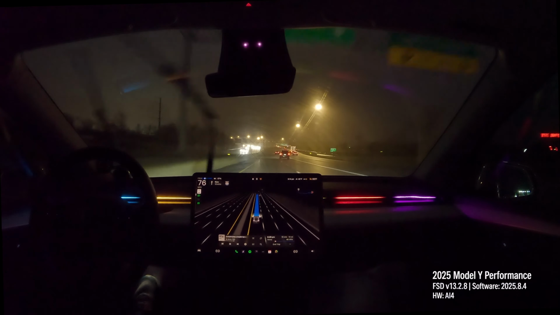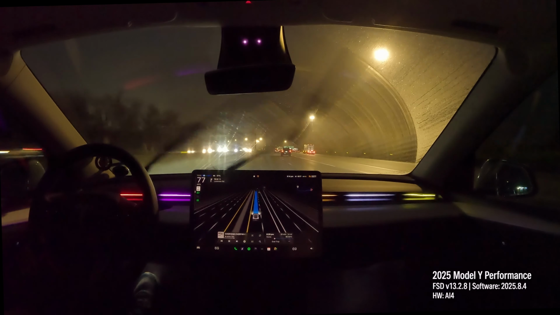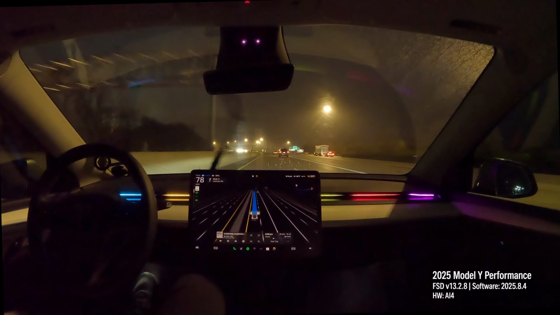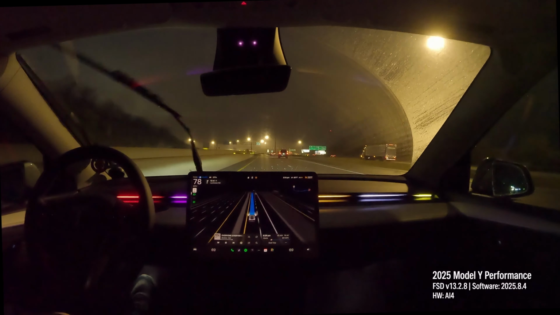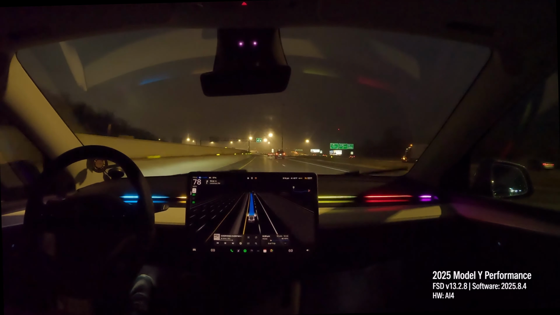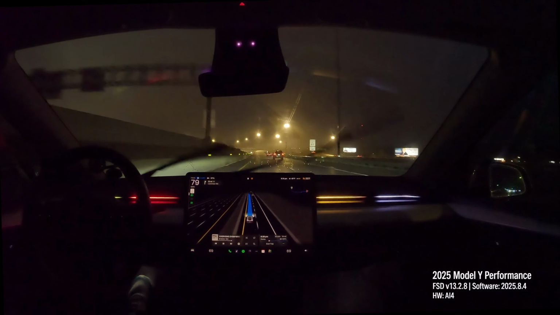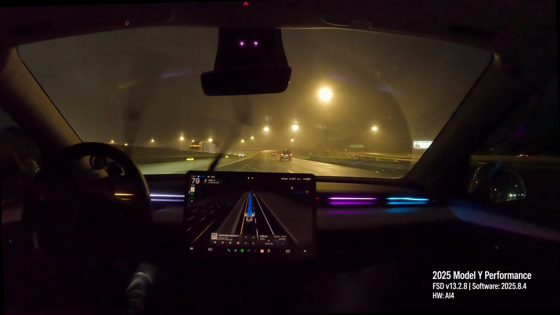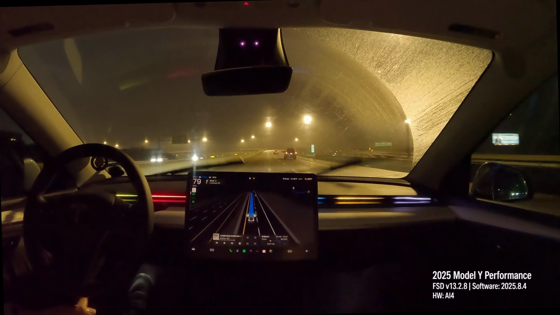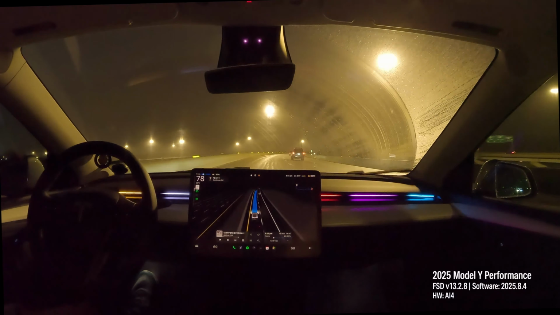So the 2026 launch edition has been out for a couple weeks now. I really wanted to wait for that, but back in December when I finally bit the bullet on this vehicle, they were offering 0%, along with a bunch of other incentives. So at the end of the day, this was a fantastic deal that I could not pass up.